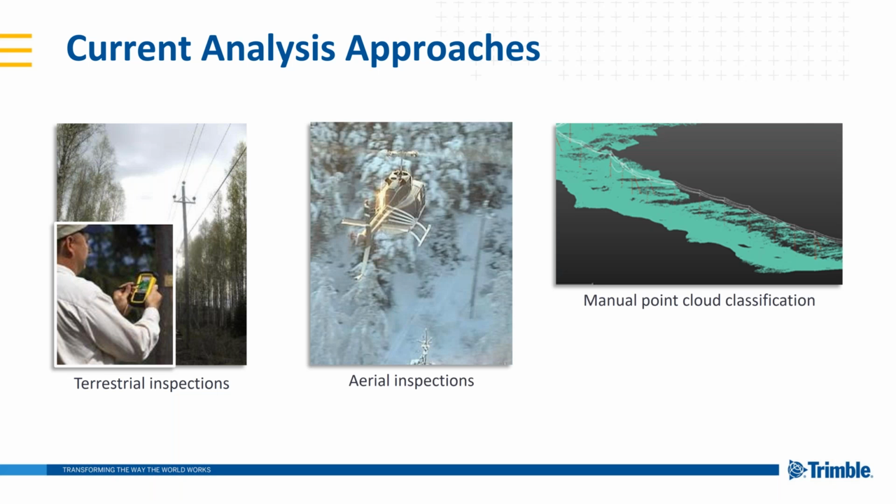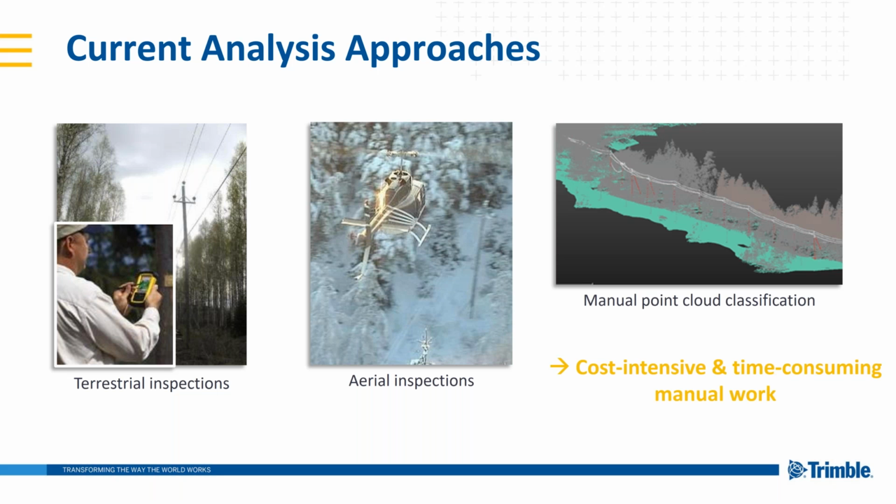And then you also have pre-existing point cloud classifications, based on manual interpretation. And the problem is that all three of these are manual work, so it's cost intensive and time consuming. Also, we're relying on various expert opinions to do this work, so there is less standardization than there maybe should be.